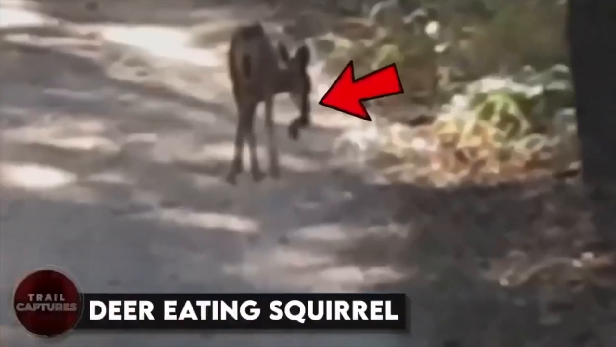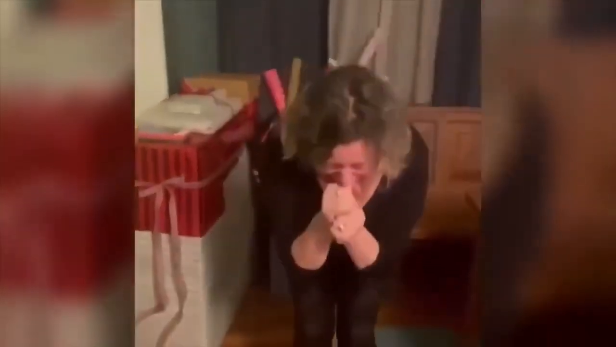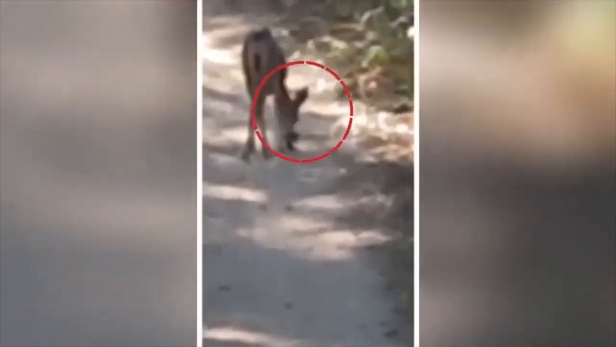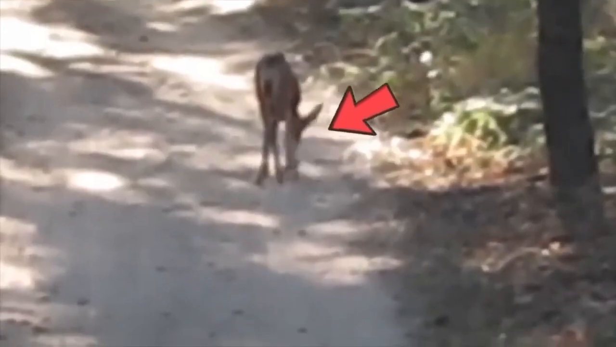Deer eating squirrel. Have you ever noticed that when people think no one is watching, they tend to do the most bizarre things? Well, apparently the same goes for deer too. Recently, I witnessed a deer chowing down on a meaty snack when it thought no humans or cameras were around to catch it in the act.